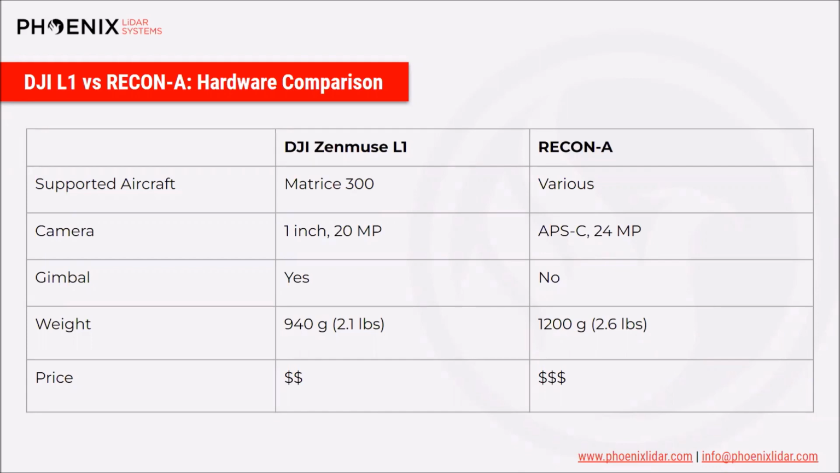We've already talked about the LiDAR sensor. They are identical for these two systems. So we'll move on to the camera. The camera in the Zenmuse L1 is actually a much smaller sensor, a 1-inch sensor, providing 20 megapixels, whereas we have an APS-C sensor providing 24 megapixels. And we'll talk about that a little bit more in depth later as well.